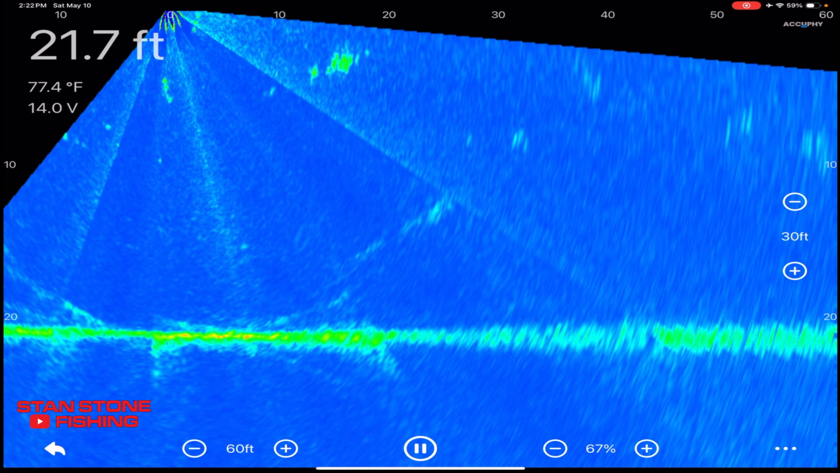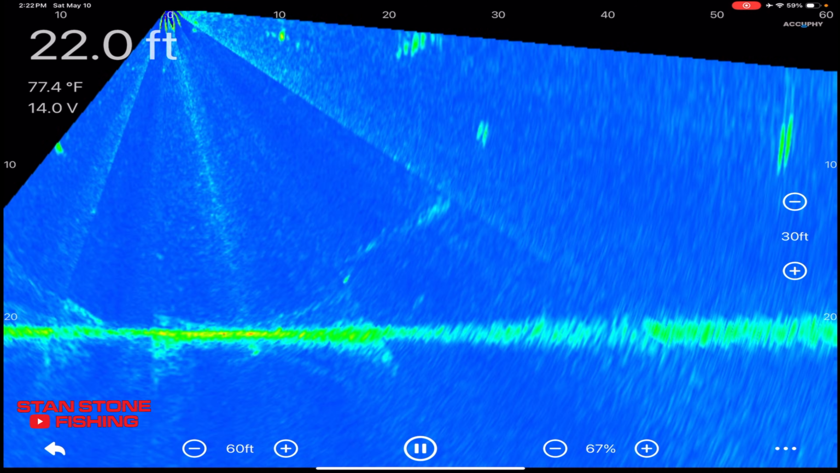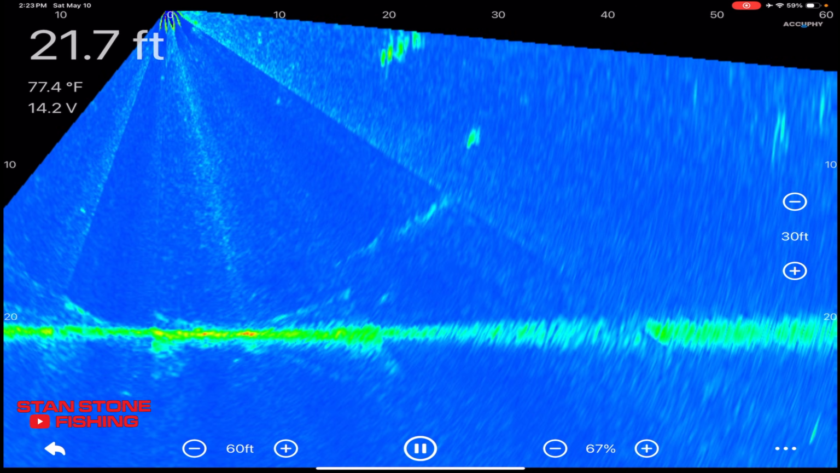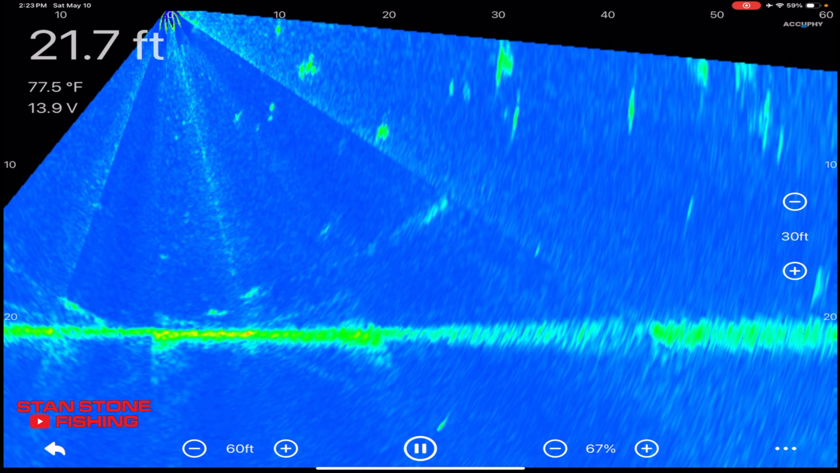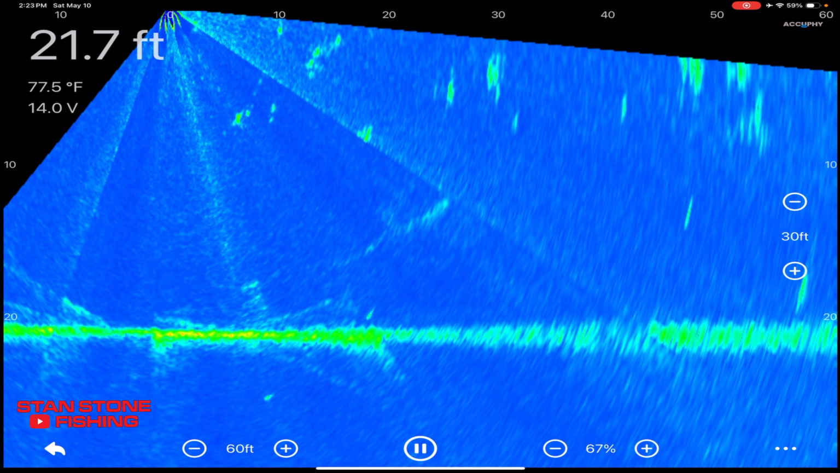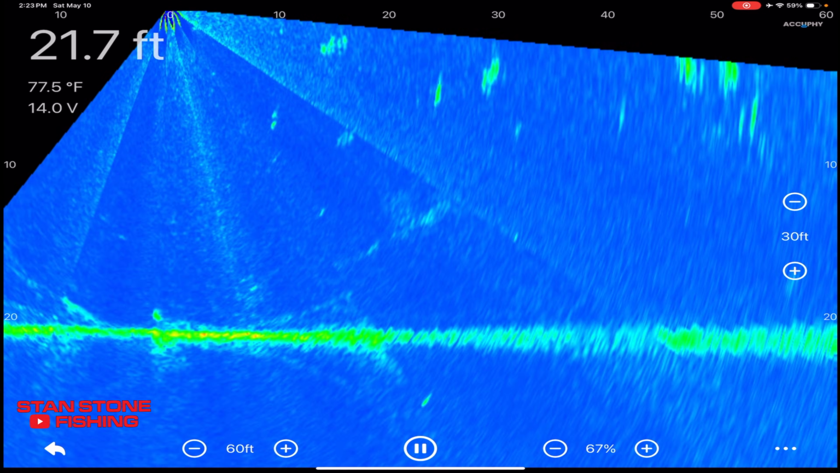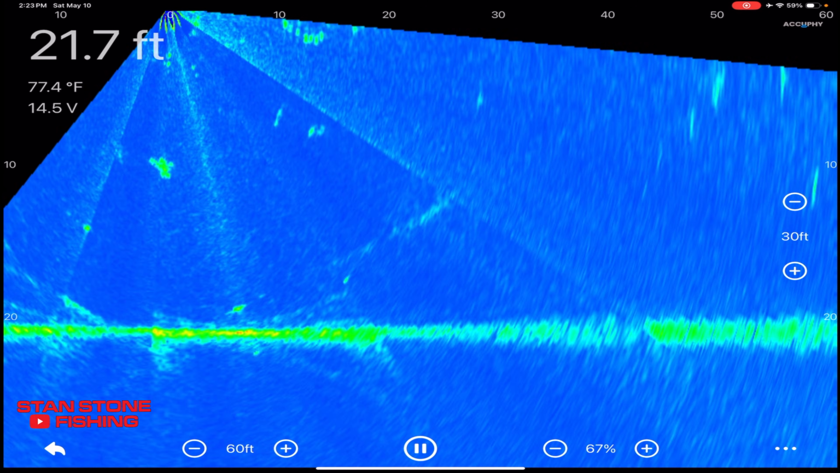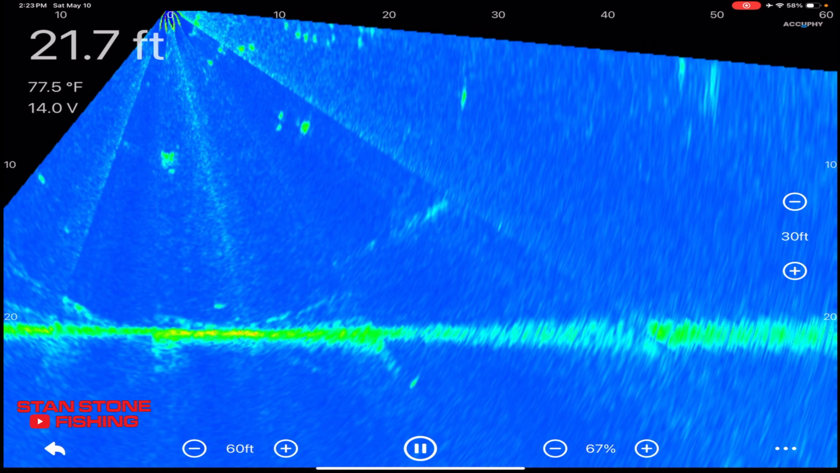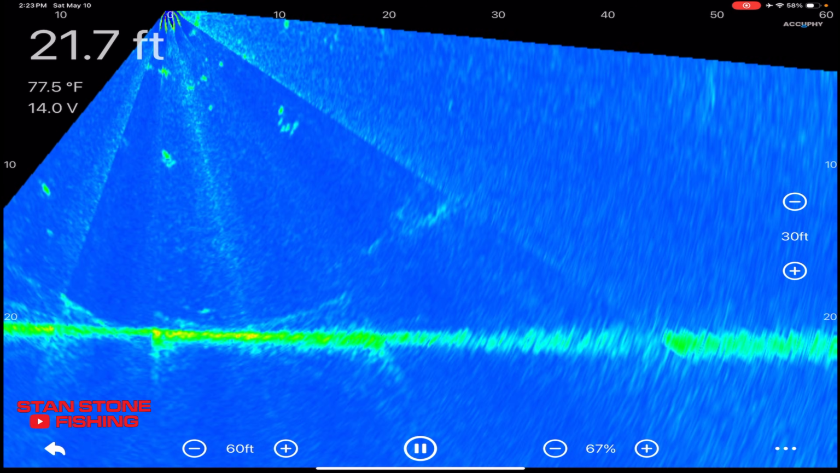So what we'll do is I'll get a long rod out. We can see where our jig is. There's our jig right there at 10 feet. And see, I can take that live scanner, dial it in. Right there's a fish coming right up at our jig.